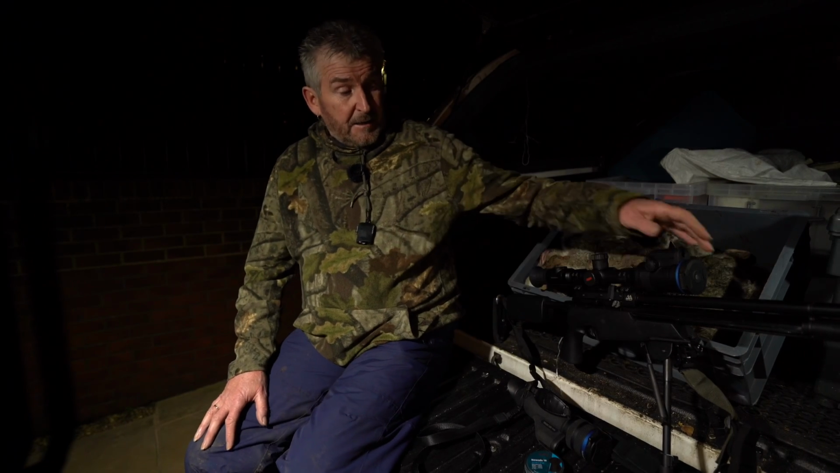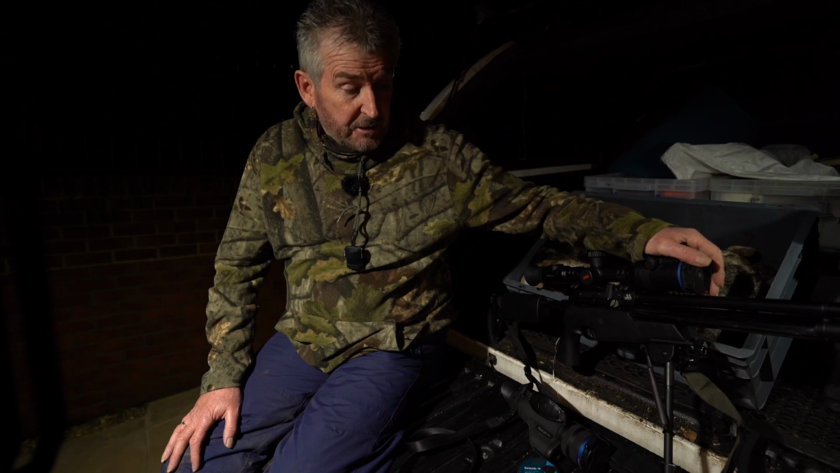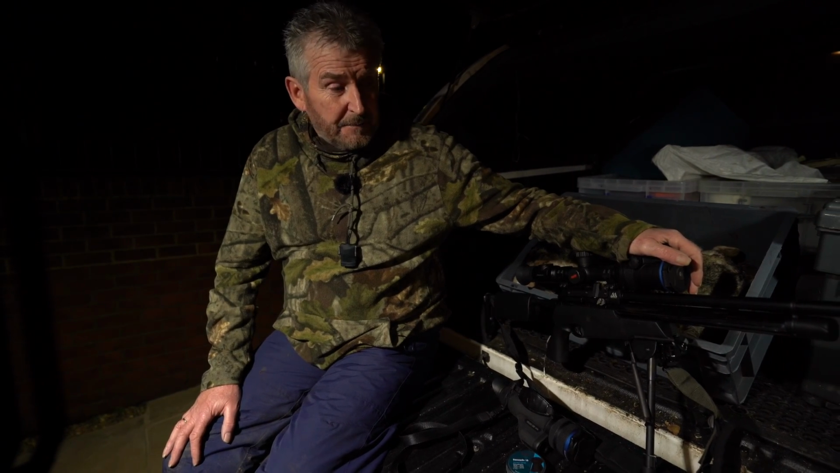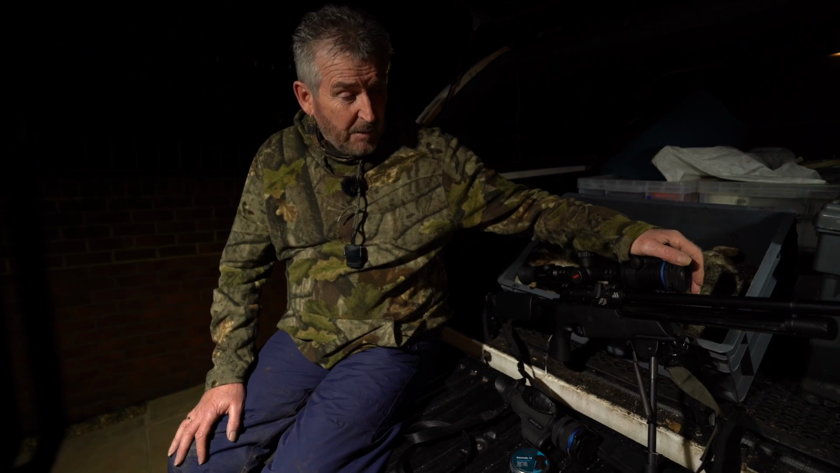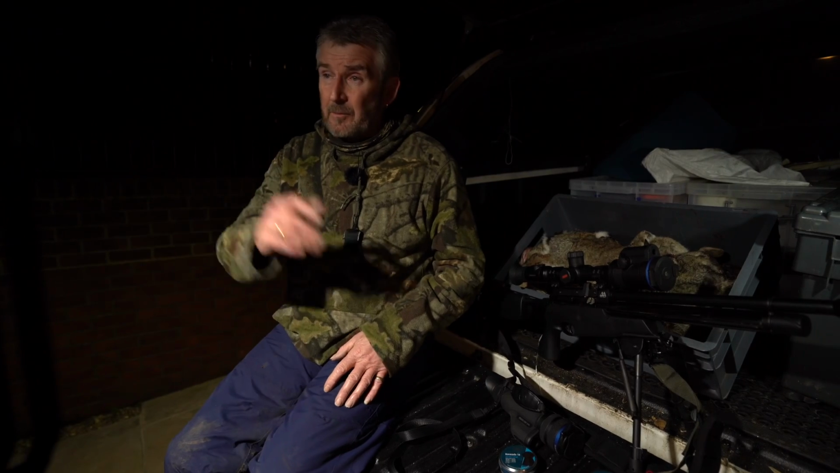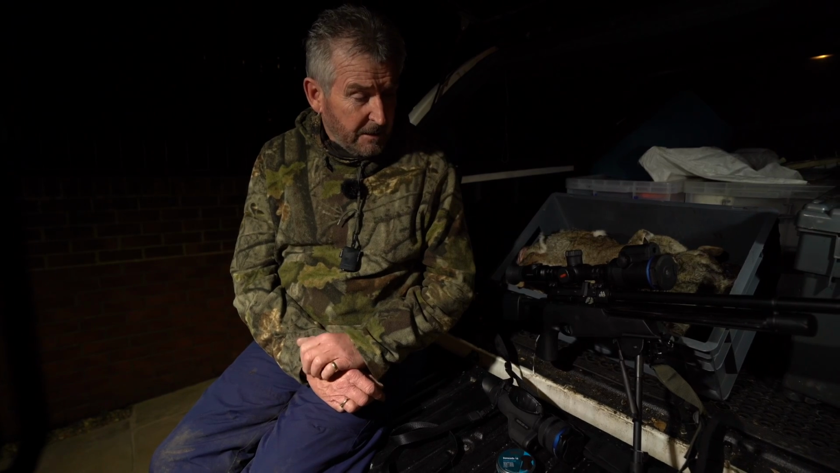And then finally, to the Air Arms S510 TDR. It's FAC 2.2. I can't say enough about it. It's supremely accurate. It is absolutely superb. It's nice and lightweight. Carry it around all day. I've added it on my tripod, but I've also got a sling on it for when I'm not using the tripod, if I'm in the woods taking a rest on the trees.